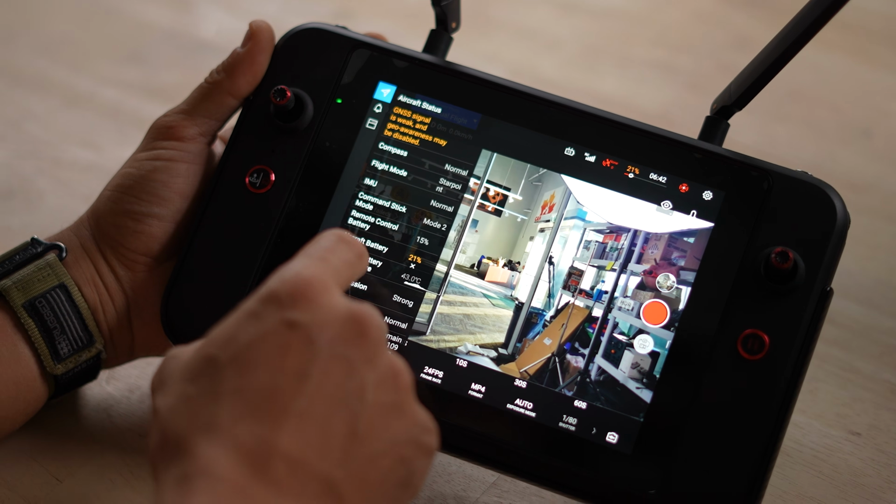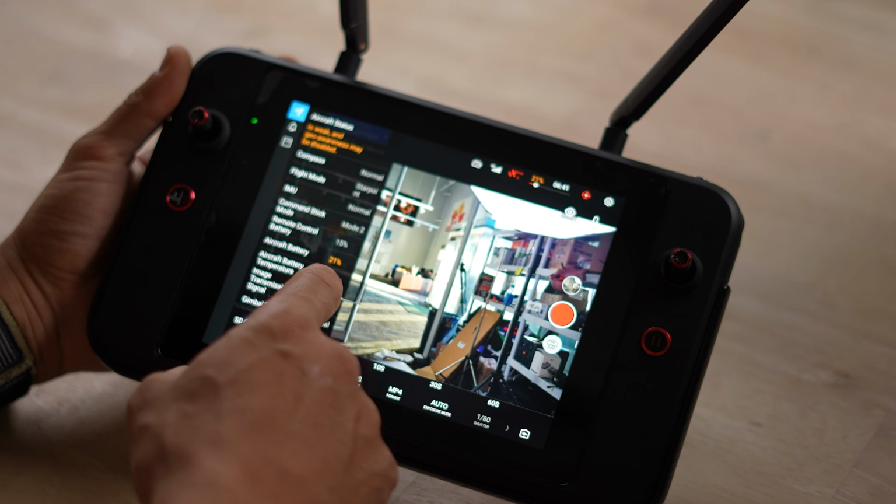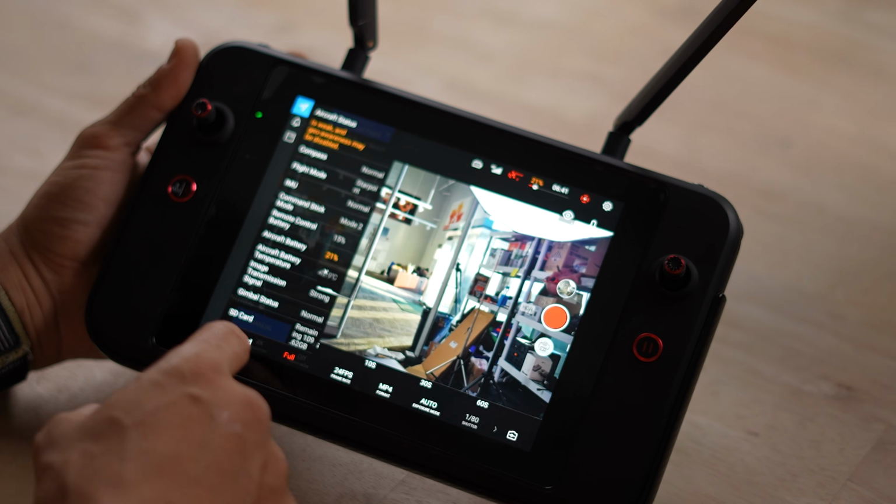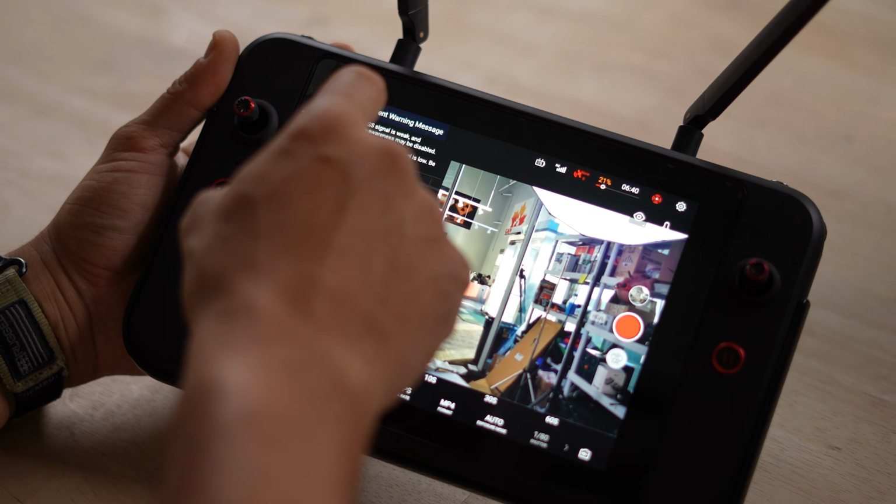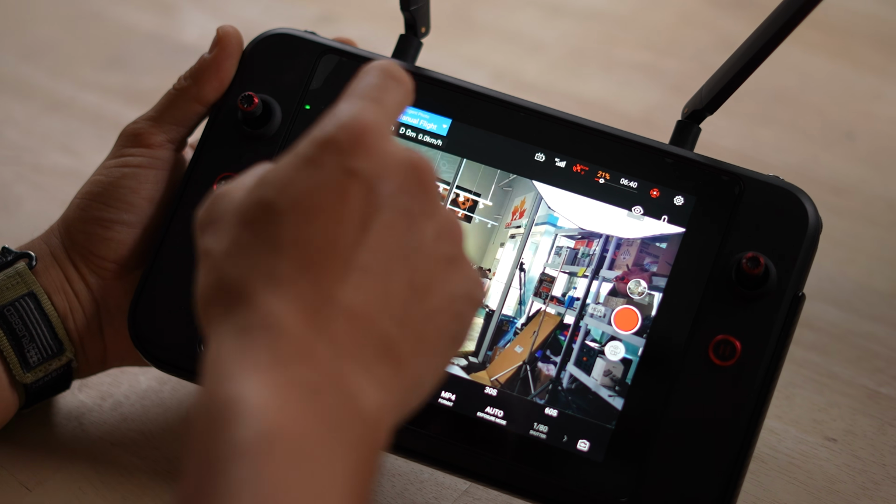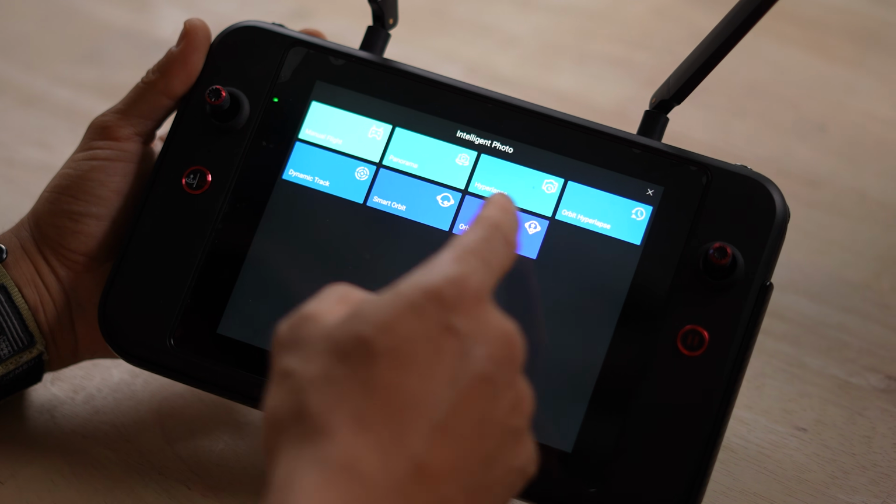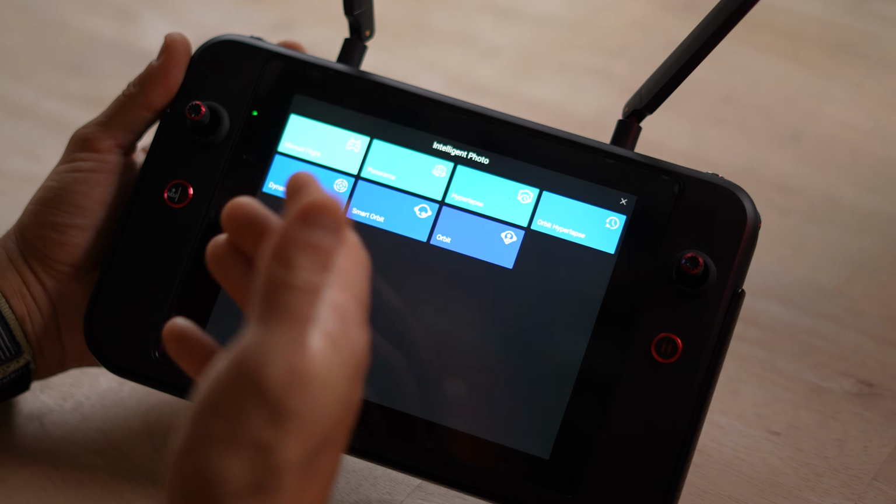Flight related information. Compass is normal, flight mode, what your battery levels are, what the gimbal status is, how much memory you have left in the card and on the onboard. This just tells you warning messages, things like that. It also allows you to directly do various preset type patterns. This is very typical of any kind of drone.